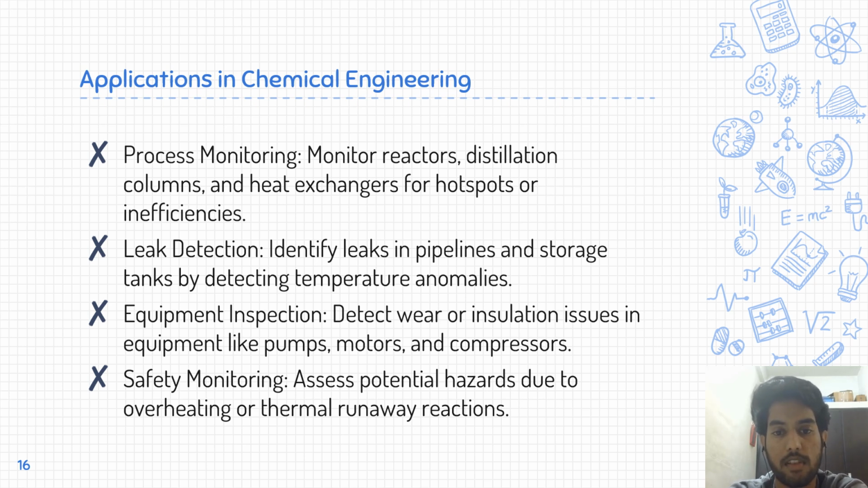In equipment inspection, thermal imaging cameras can be used to detect wear or insulation issues in equipment like pumps, motors, and compressors. In safety monitoring, it is used to assess potential hazards due to overheating or thermal runaway reactions. So these were the crucial applications of thermal imaging cameras in the chemical engineering sector. But other than this, as you have already seen in the pictures that I've shared, thermal imaging cameras can also be used for surveillance, for night vision, for wildlife observation, and many more applications. So let's move on to the next set of slides.